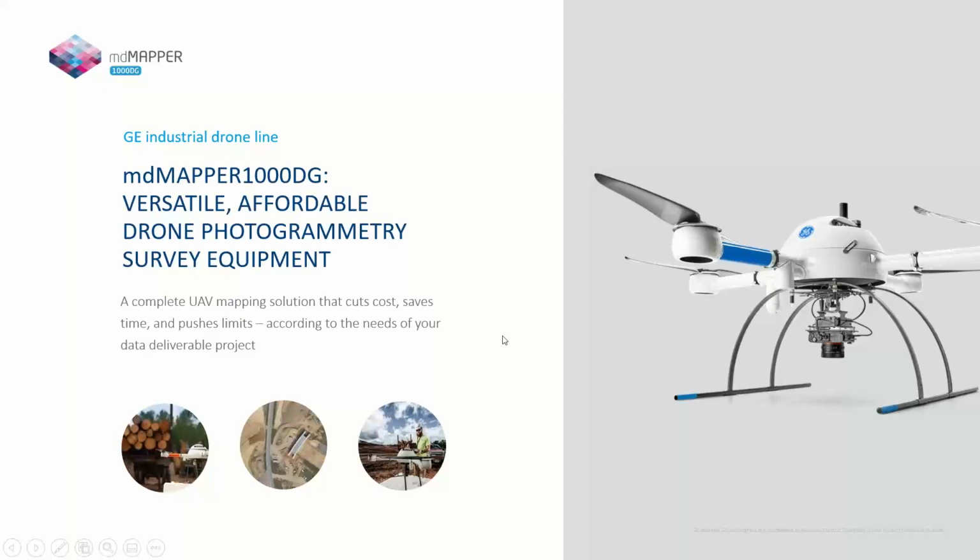I always like to talk about the MDMapper 1000 DG before we hop into the LiDAR side of things, because this is the system that really put Microdrones on the map. It also allows me to explain what DG is, direct georeferencing. DG stands for direct georeferencing, and that is essentially a marriage between a post-processed kinematic GPS and a very precise IMU.